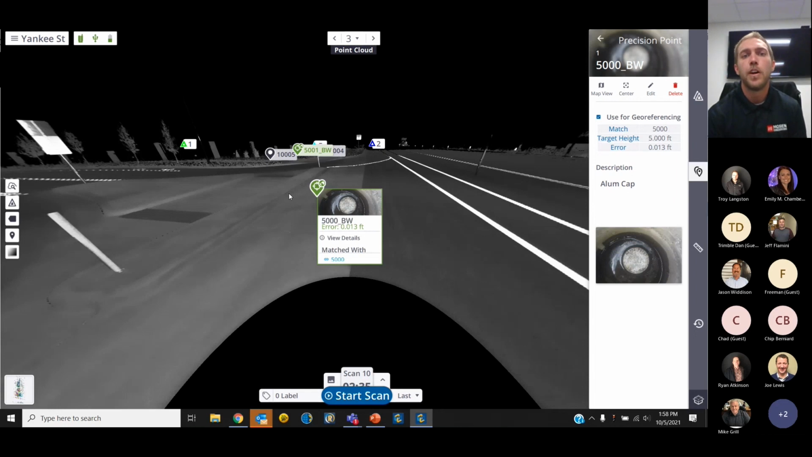I believe this was done with an S-Series robot, S7. They went out and laid their 5 targets or 5 control points. And once they started scanning, they were able to tie back into that control. So that was done with a Trimble S7. He looks like he was using black and white targets on rods.